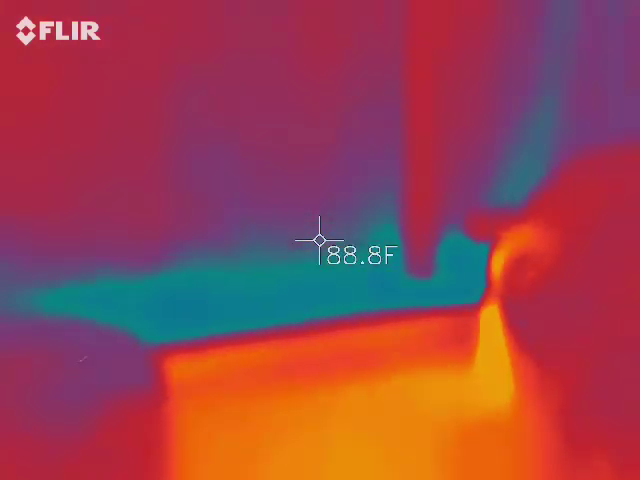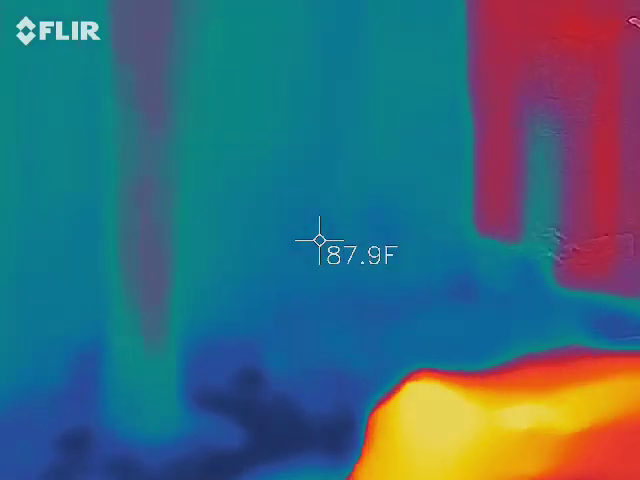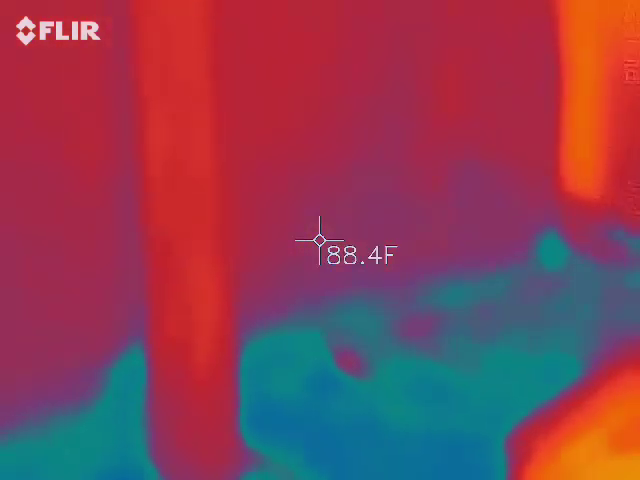I wish we had the equipment, though. I was hoping it would give you the EMF, because that's the coolest one in my opinion. So you kind of get to see.